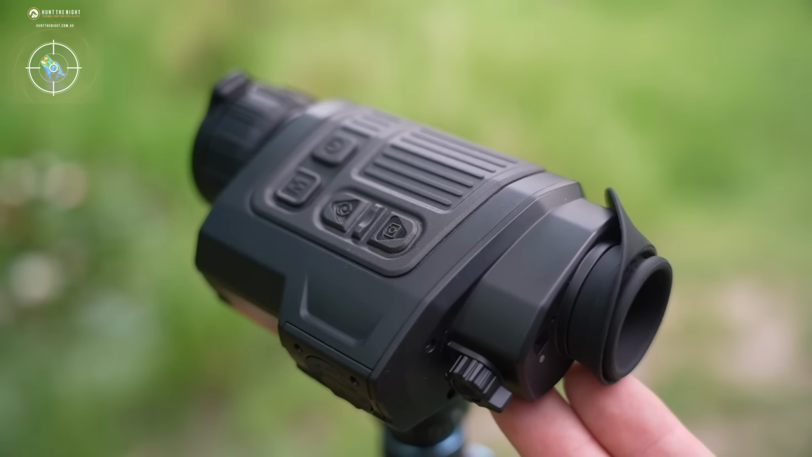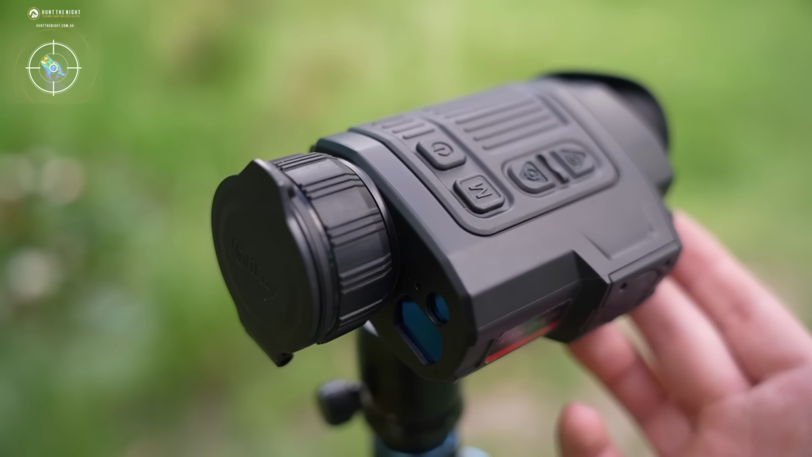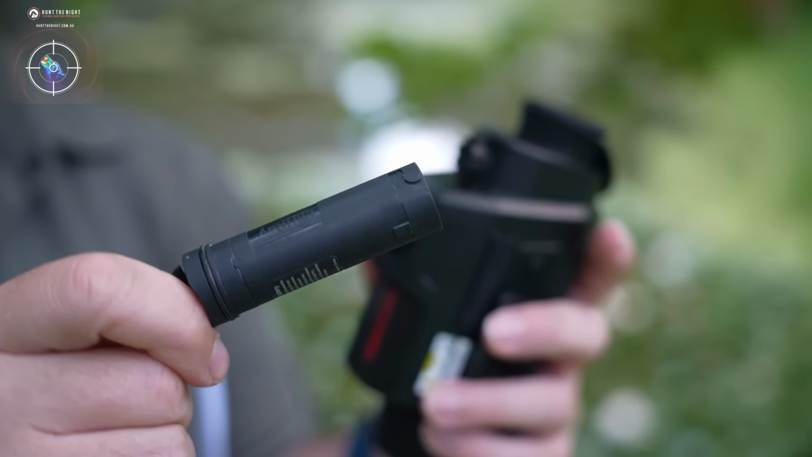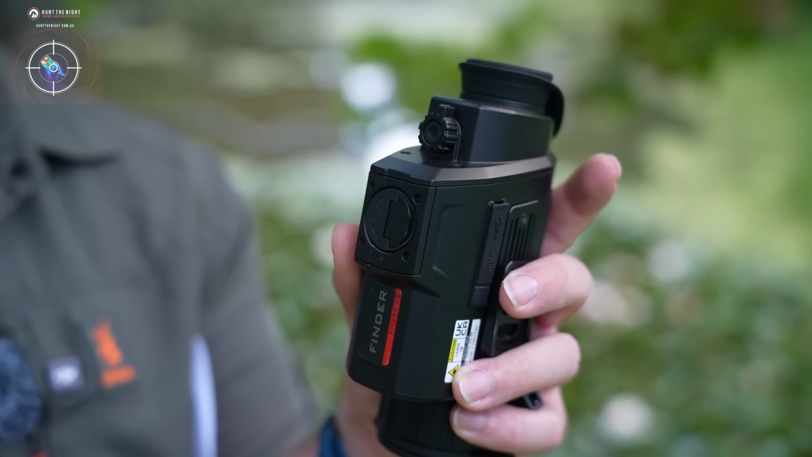Ergonomics outside of that are the same as the V1, and it's an easy device to use with buttons placed intuitively. Battery is identical to the V1. The device comes with 2 and a charging dock. Runtime is around 4 to 6 hours per battery, depending on screen time, recording, and LRF usage.